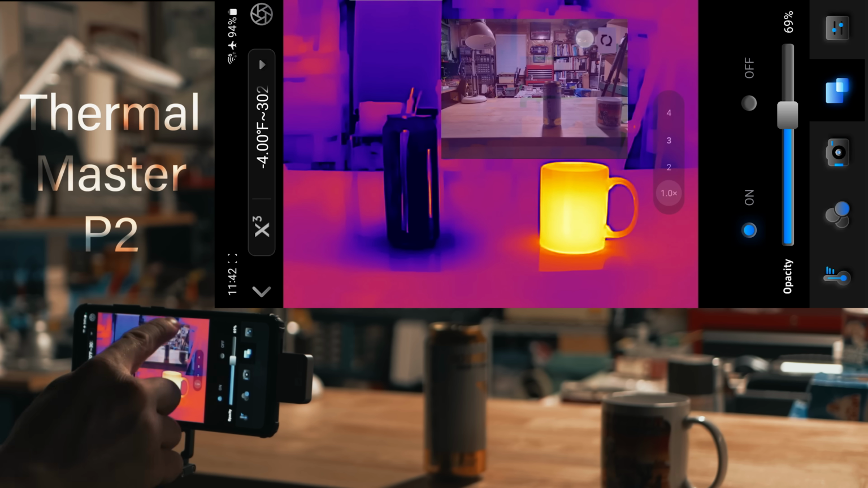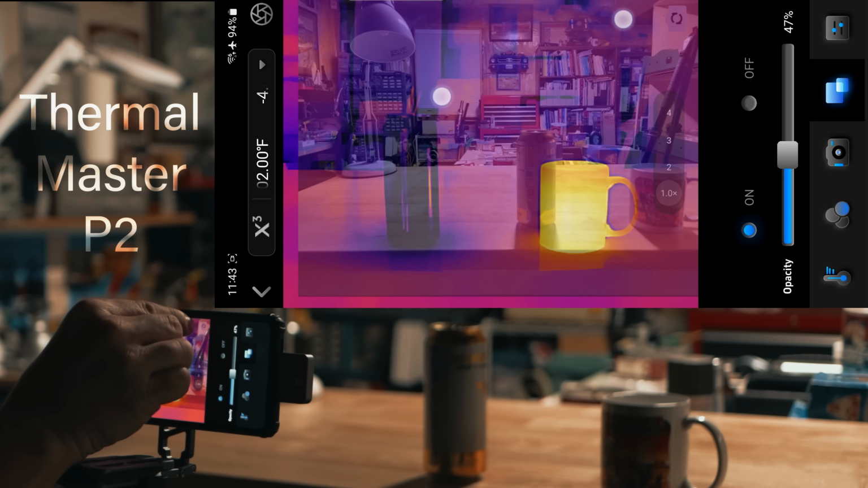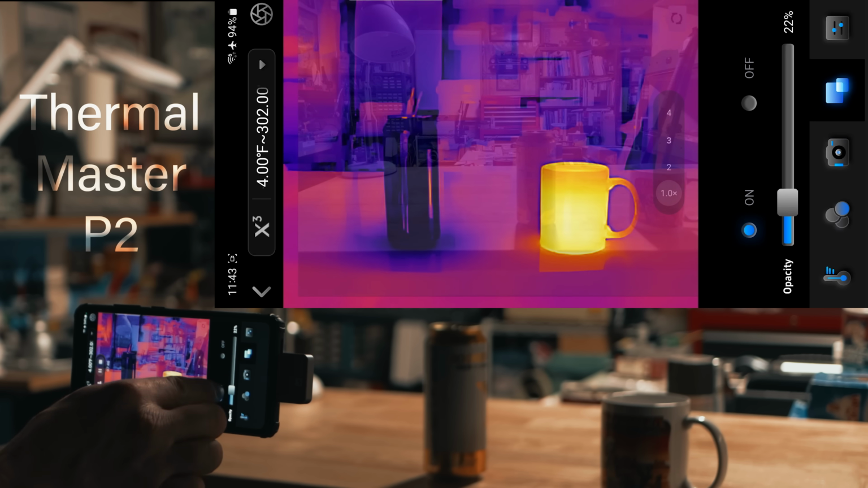So that's kind of cool. You can actually drag it around on the screen and you can change the opacity, which is kind of nice. And you can change how big it is if you want to do that. Let's give you an idea of what you're looking at.